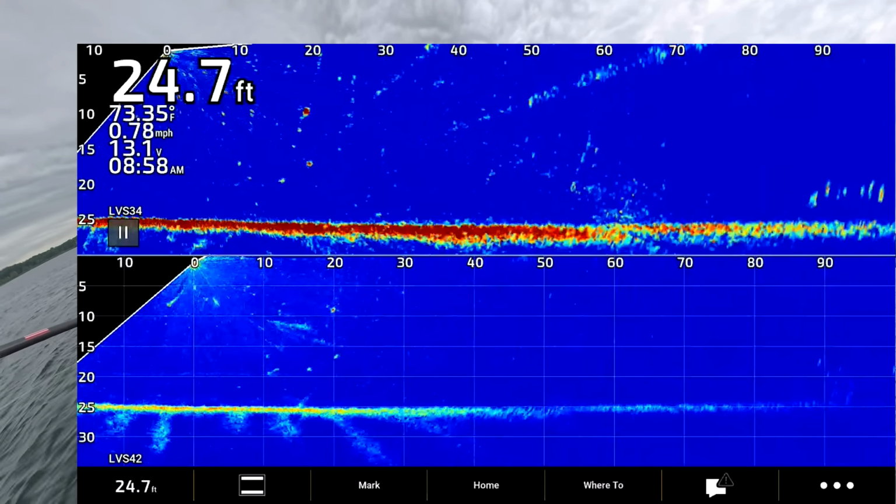See if I can get rid of some of that. Now we can turn this gain up a little bit.